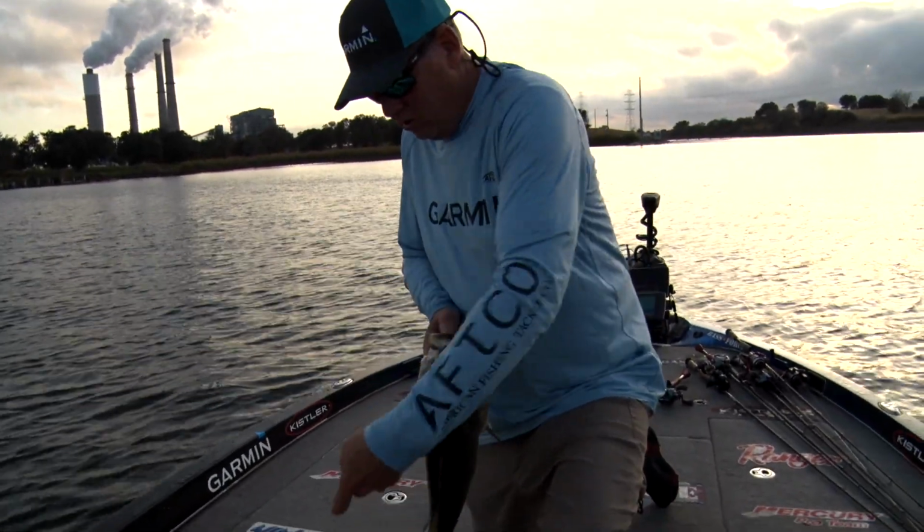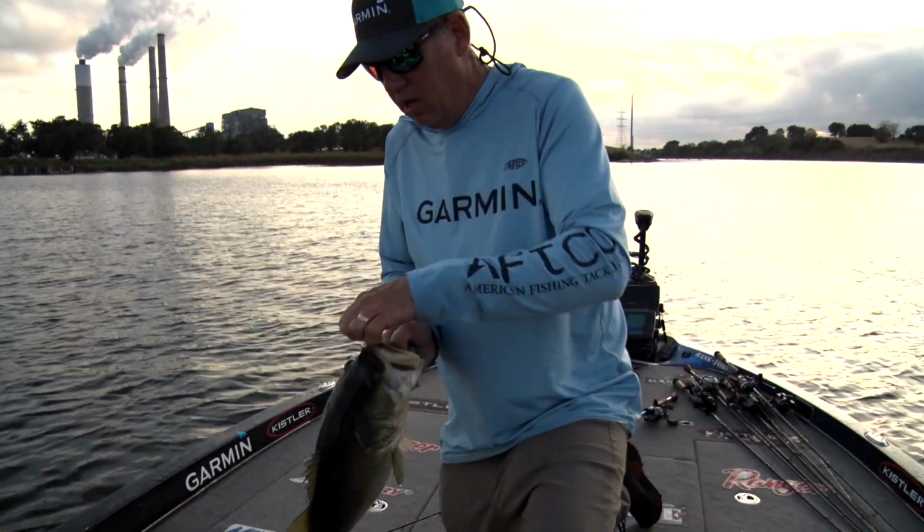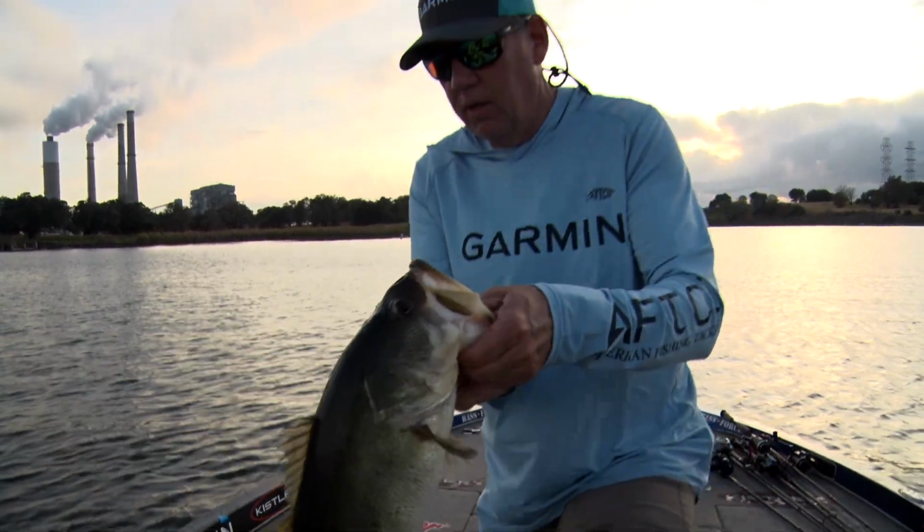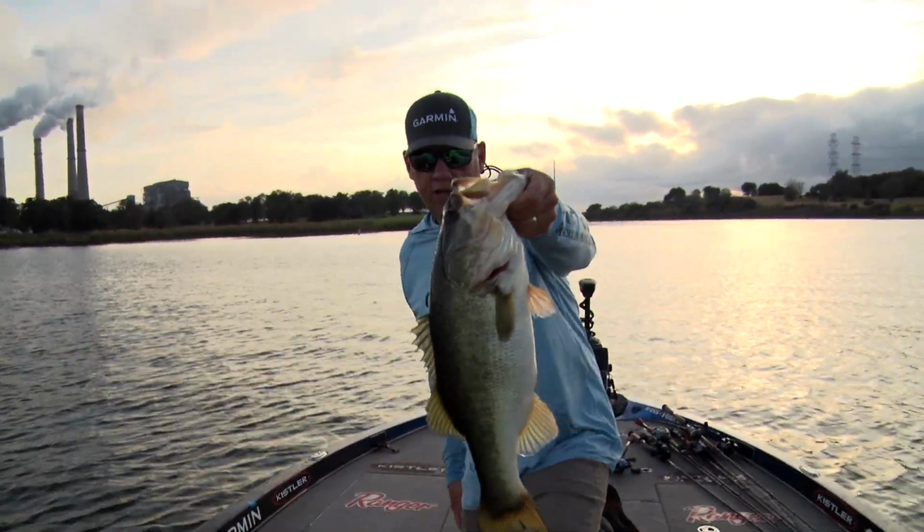Man, we're just staying anchor locked right here and just keep making a long throw in the same basic direction. And man, fish like that are here.